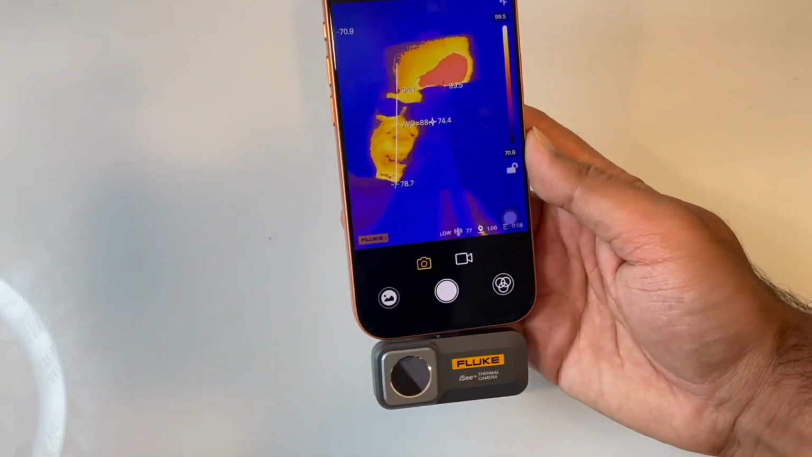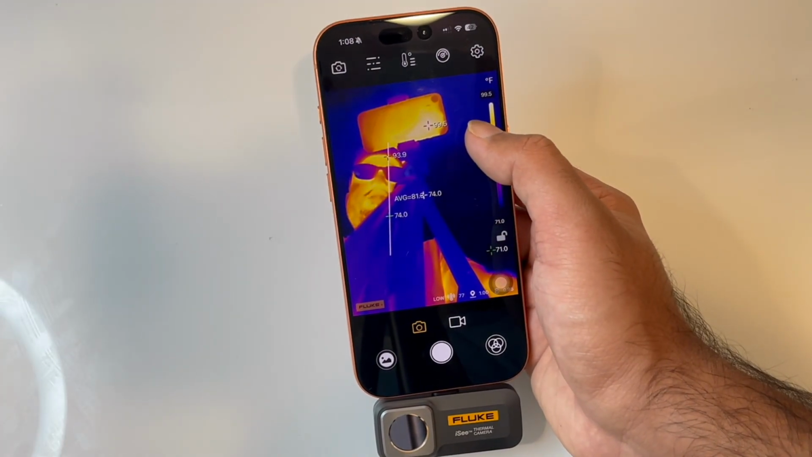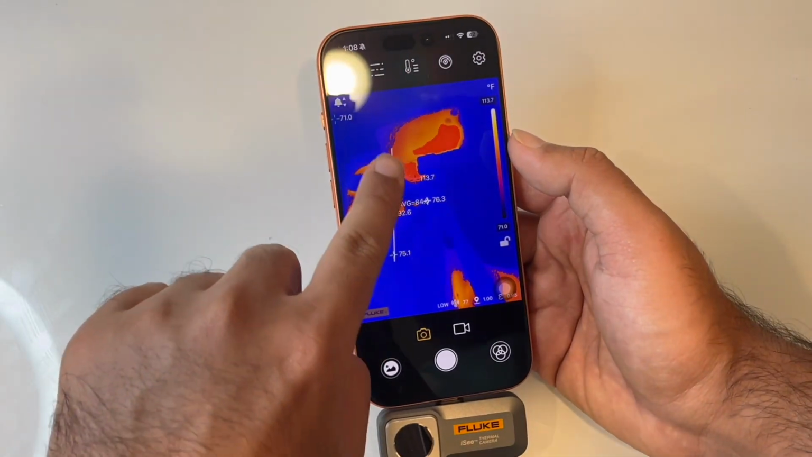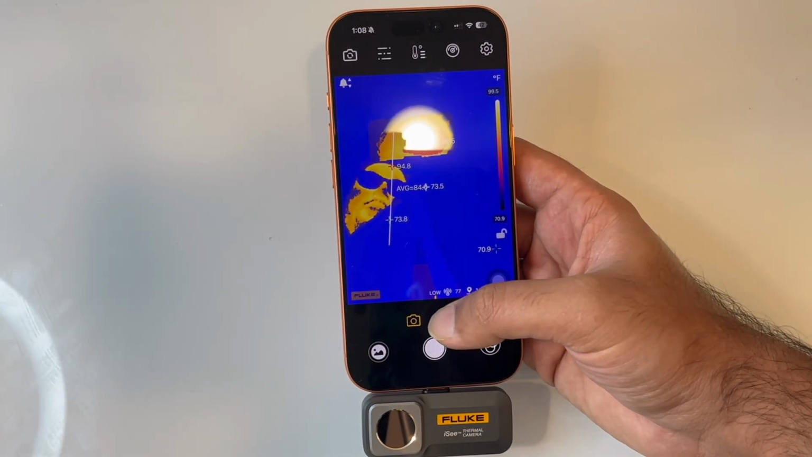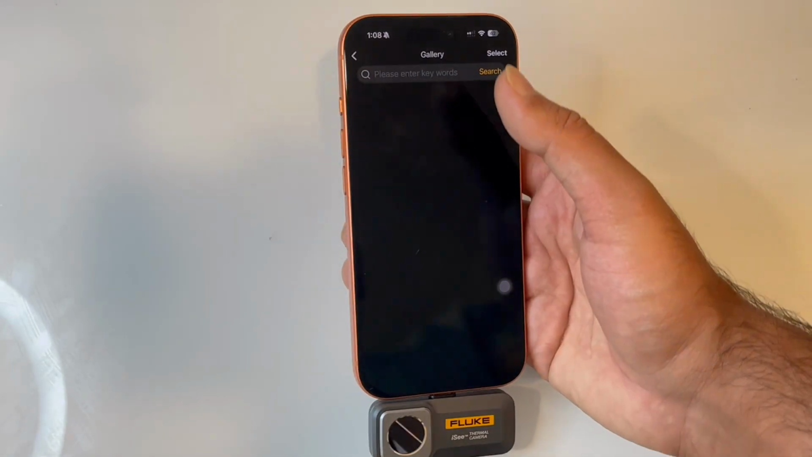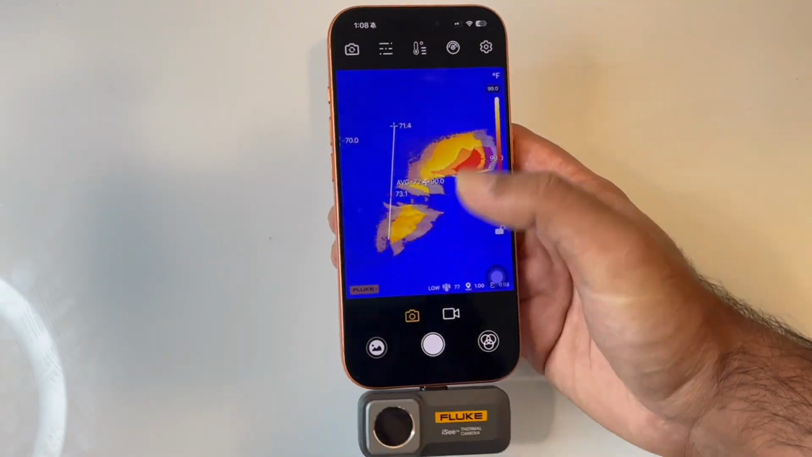See, my phone is literally vibrating because it is already capturing above 90 and between 90 and 95. And you can see it is only showing me what's within that limit. So I can capture the image. Click on this button here, it will capture the image, and these images will be stored in your gallery. I haven't given it access to my gallery yet, so it's not saving any image right here.